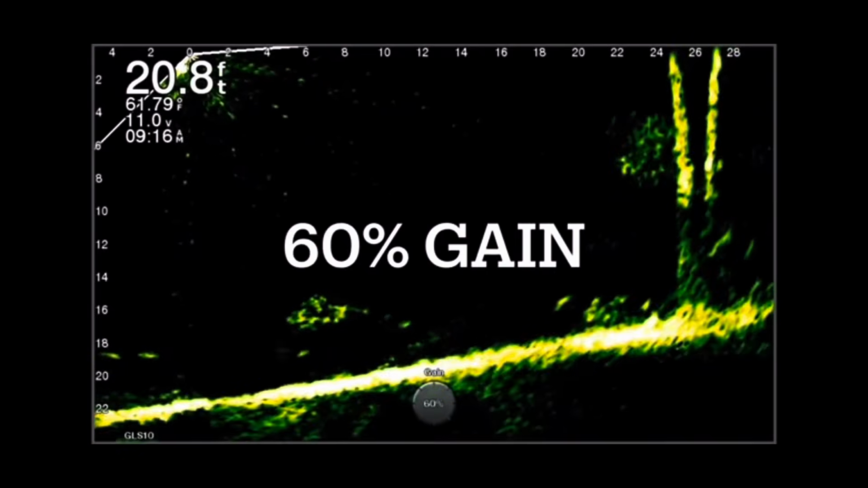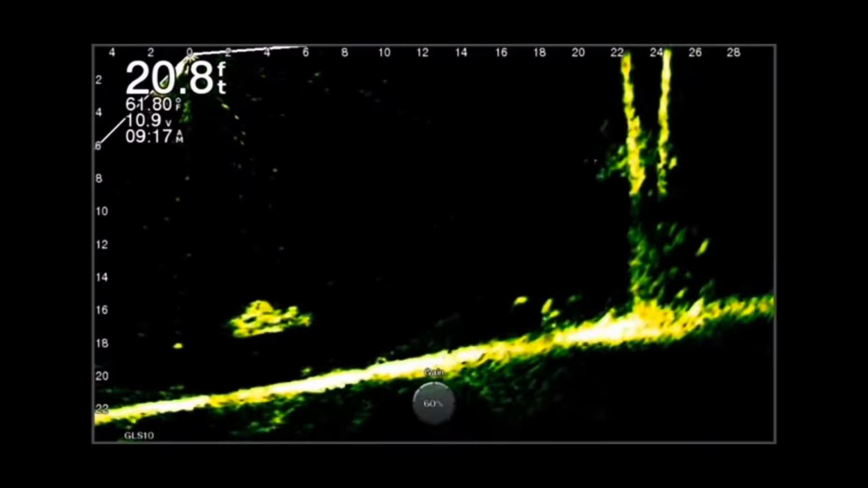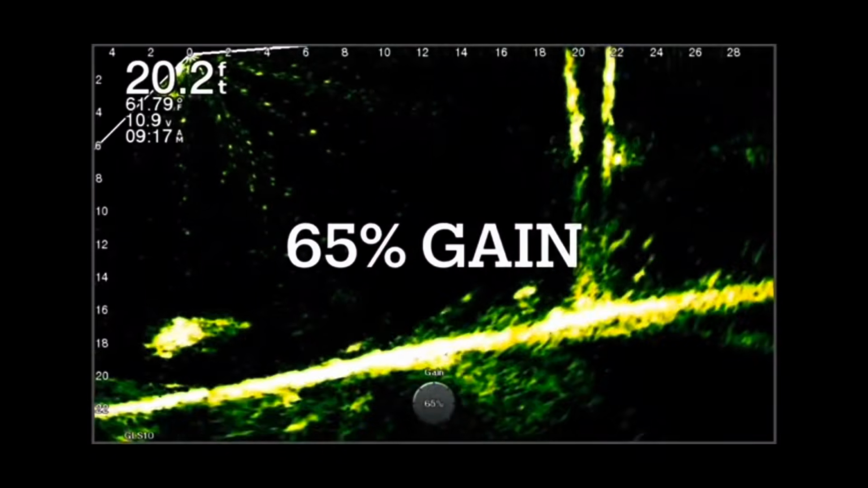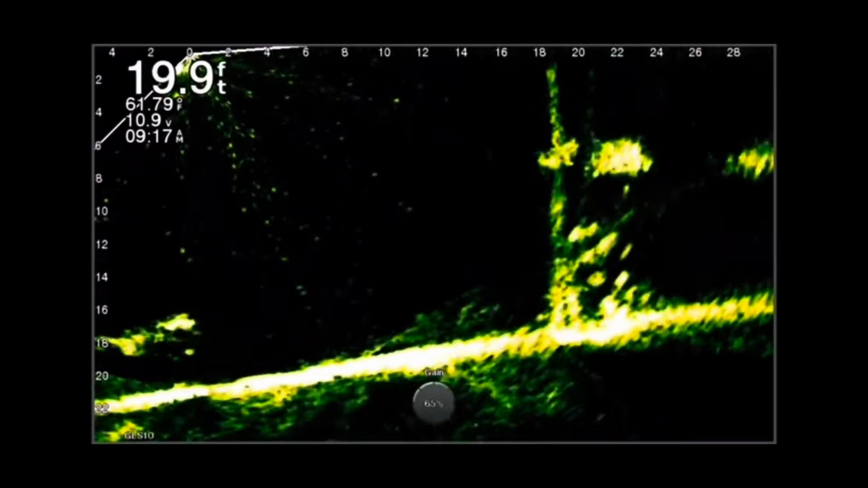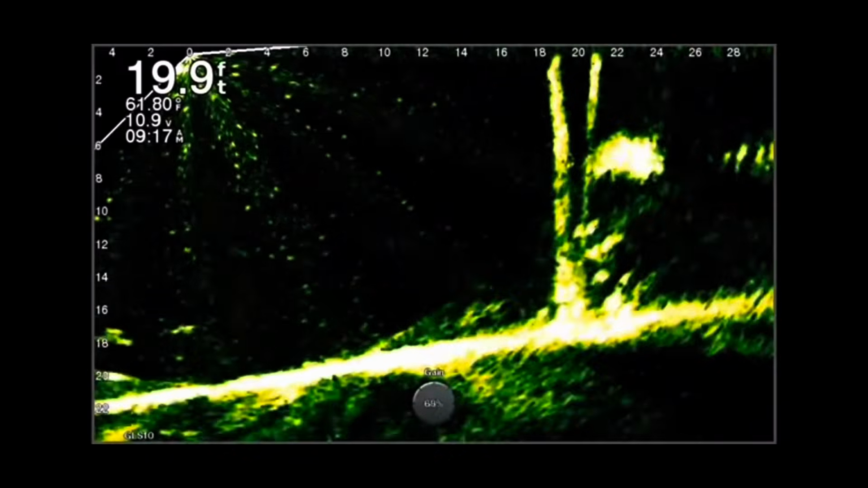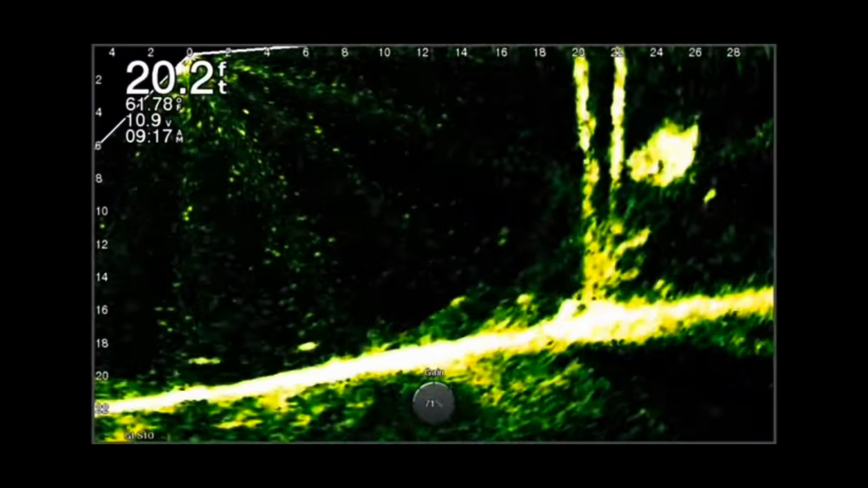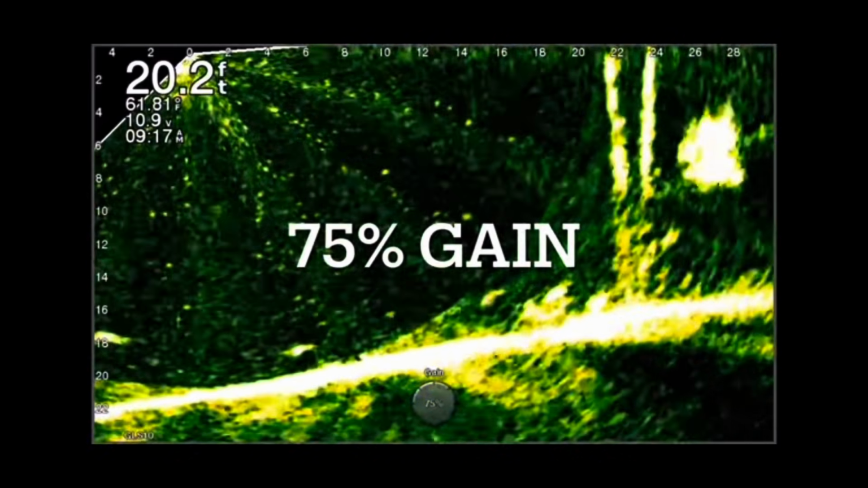Here's 60% gain. Now look at those bait fish start to show up. And now you start to see the white perch hiding in the trees, and even some bait fish right below the boat. This was a real windy day, so I was trying my best to stay on this while I was filming it. Now here we are bumping it up to 65, which is real close to what I consider optimal. Look at those large balls of bait fish starting to show up. You've got the detail, but if you look up in the top left-hand corner of the screen, you're starting to see the ghost tree, I guess what people call it, but that's not really ghost tree, but a lot of the artifacts in the water.